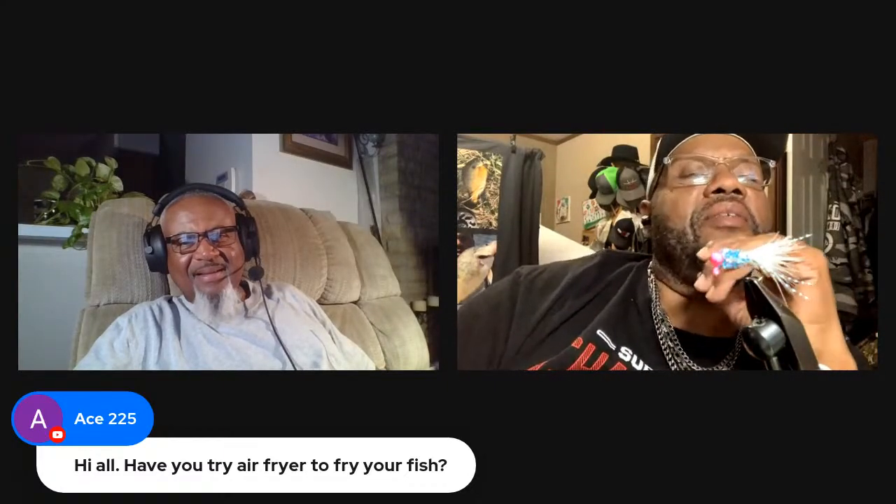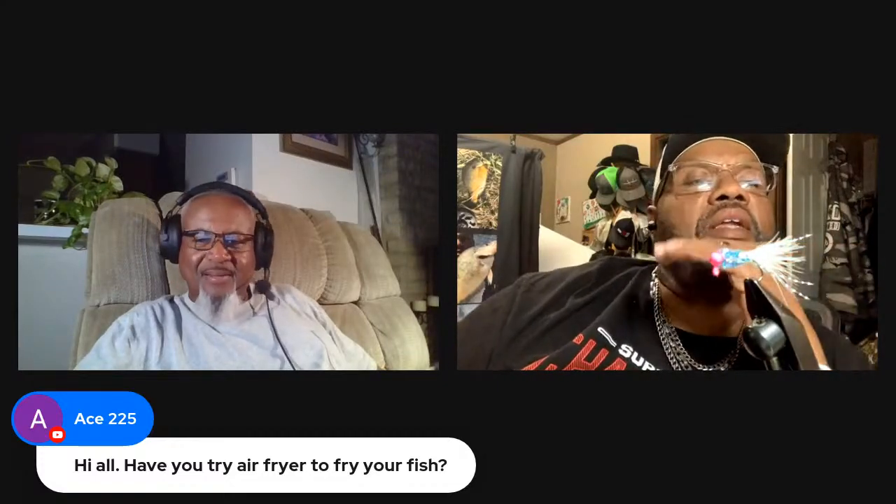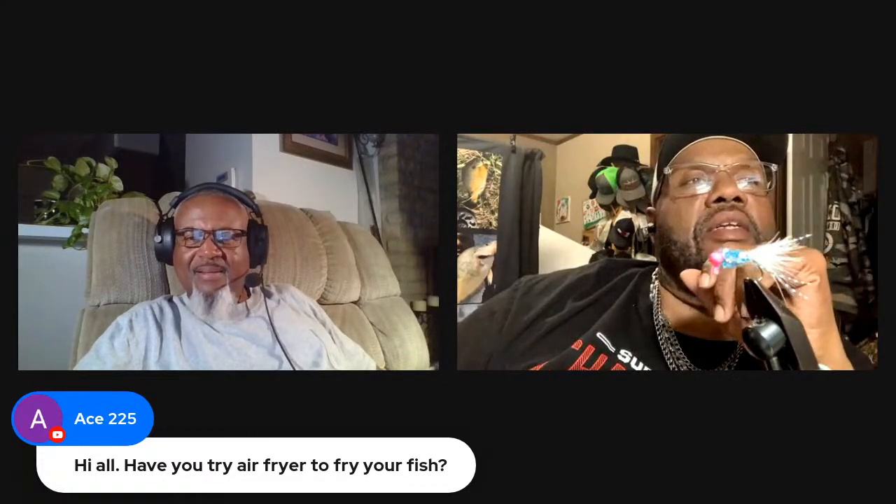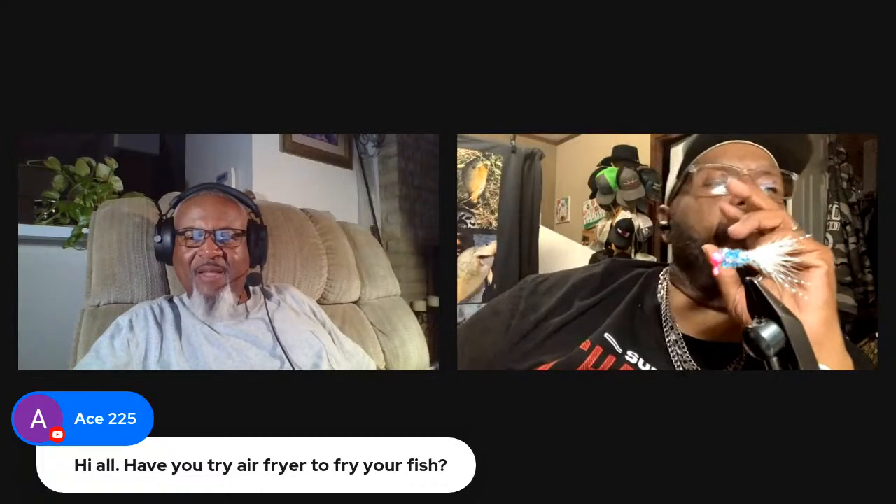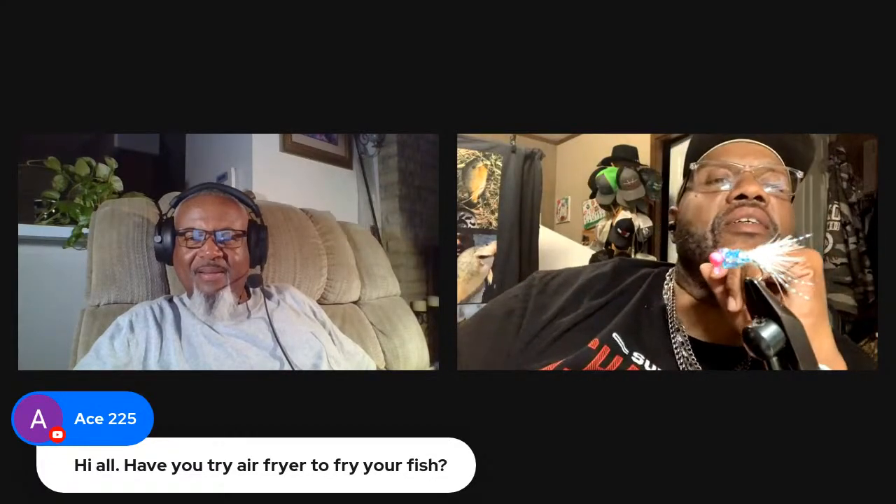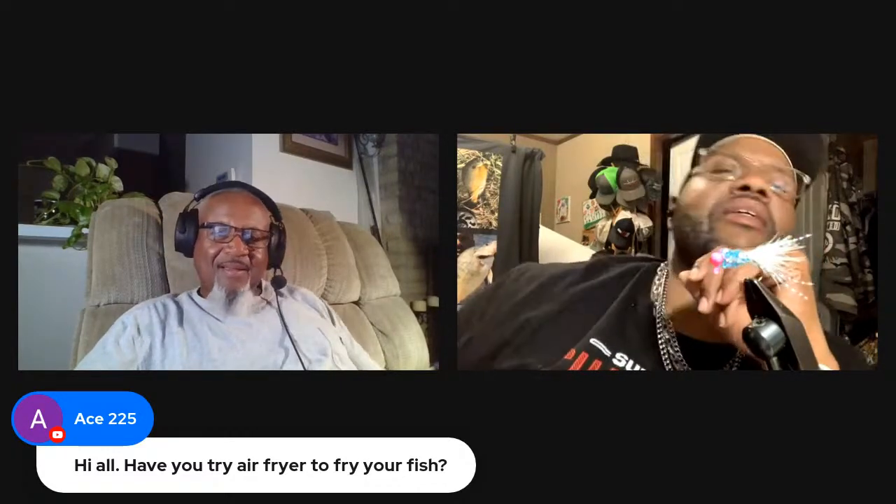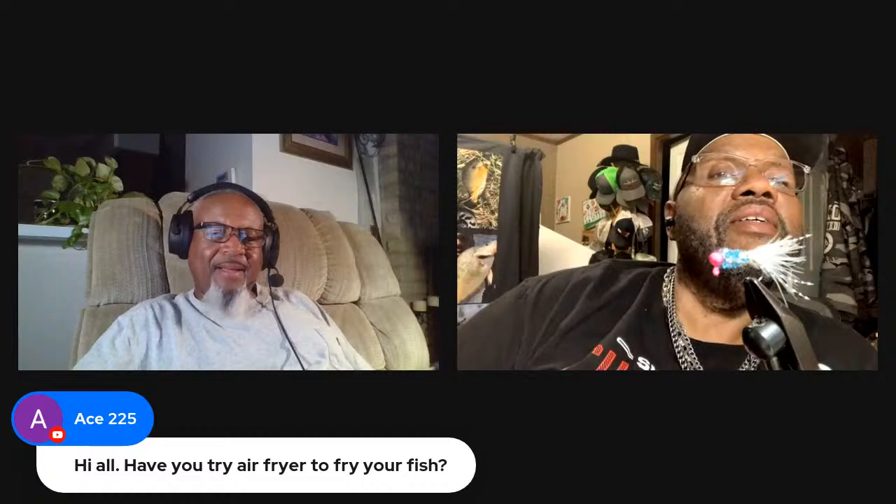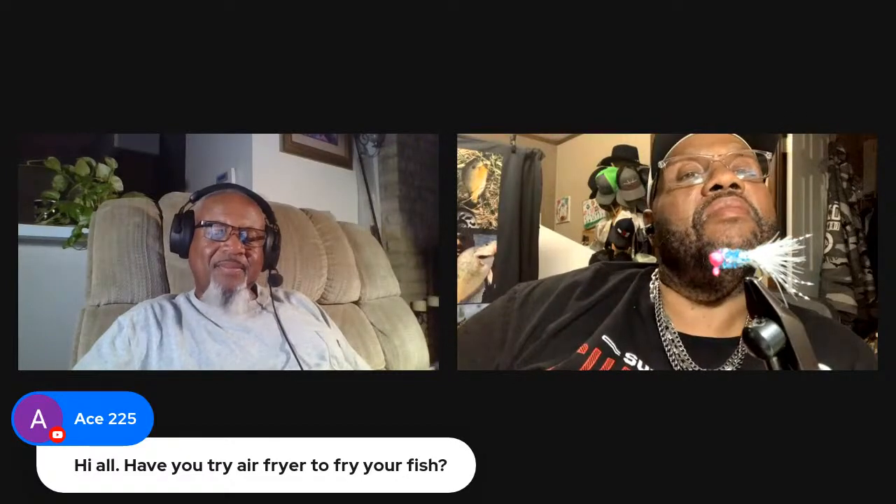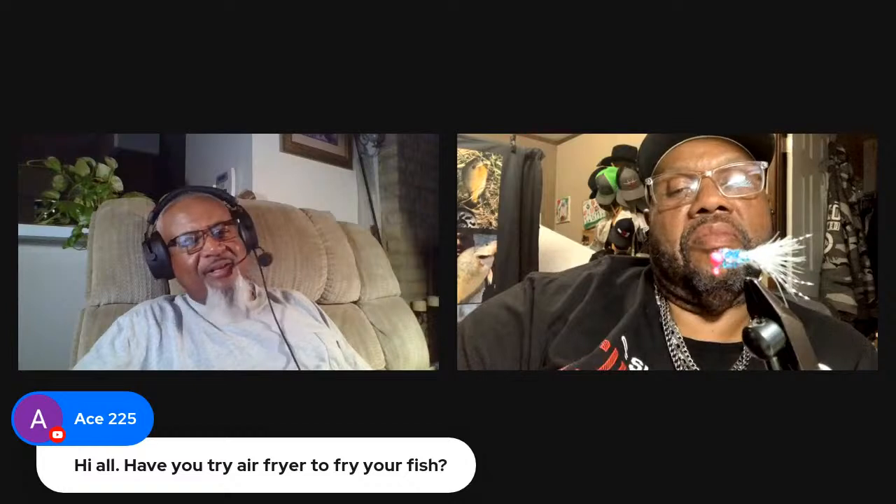It wasn't crunchy, but I didn't put no batter on it. I just put some seasoning on it and air fried it. It had a pretty good little texture, not like jerky, but a little less than jerky, kind of. I don't think I like that. It was weird. I have a hard time with baked, or I like my fish fried. Fried is number one.